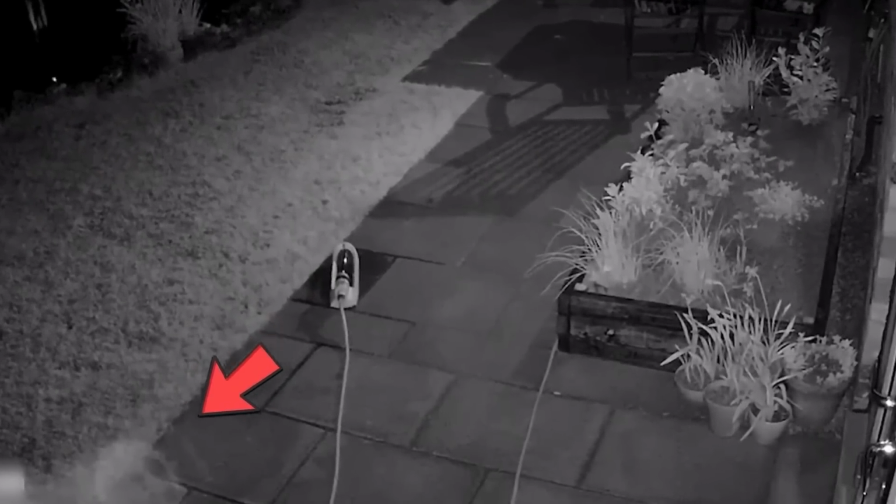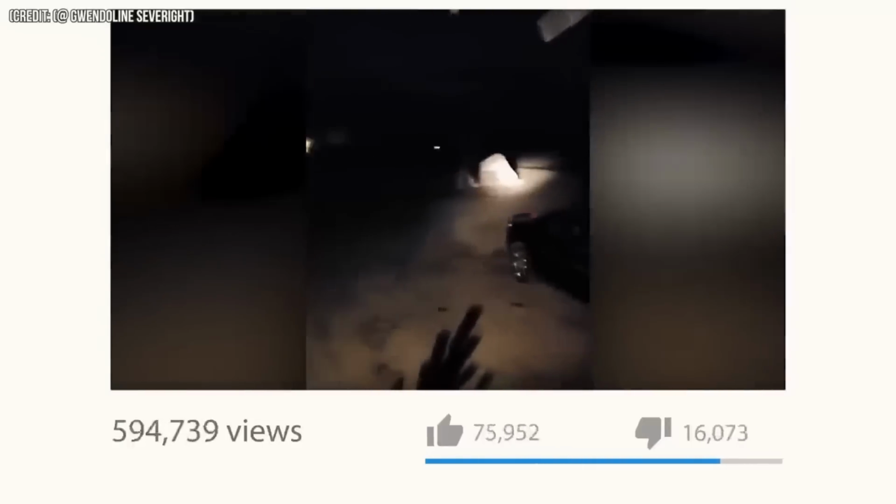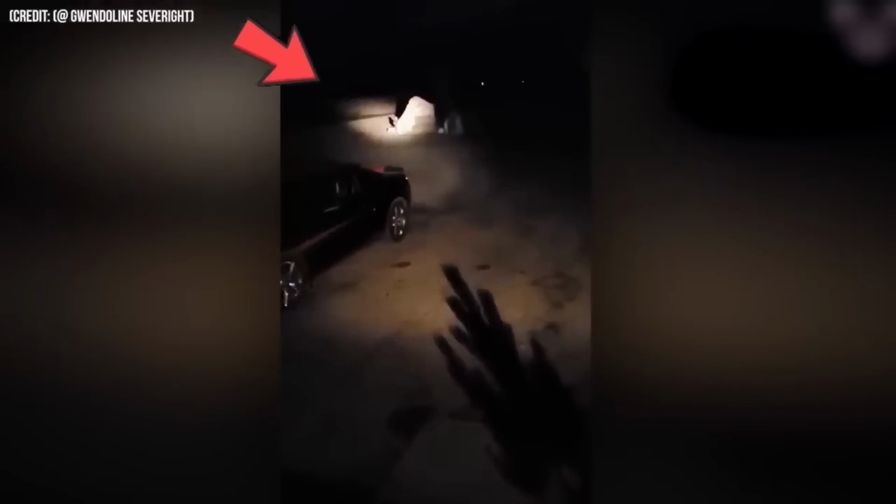film. In a YouTube video posted by user Gwendolyn Severite in May 2020, something really weird happened in someone's backyard. It got everyone's attention and made them super curious. The video starts with the homeowner using a flashlight to check out their yard because they heard some creepy sounds coming from the back of their house. There's this small thing, or maybe a few small things, hiding behind a big object in the backyard. Whenever the flashlight is turned off, they peek out cautiously, but as soon as the lights come back on, they quickly hide again.